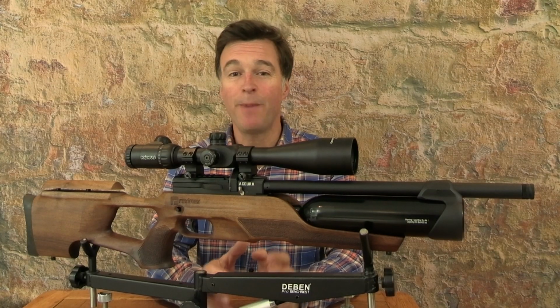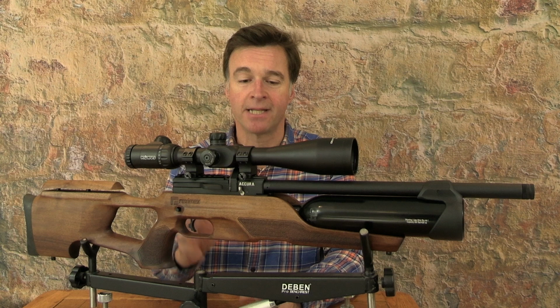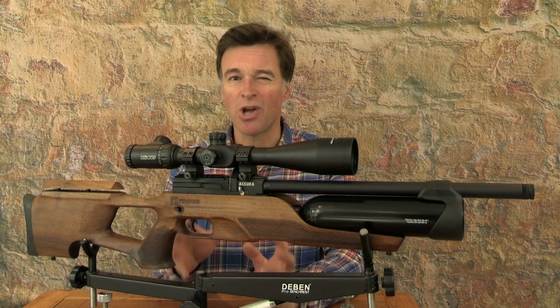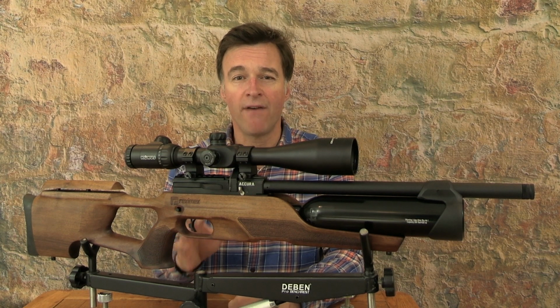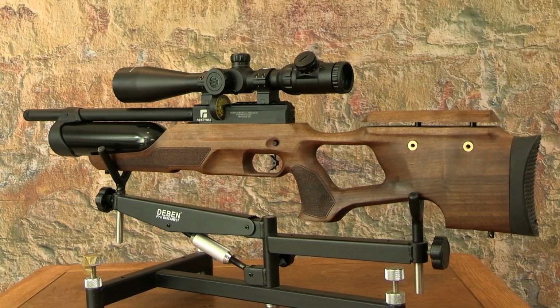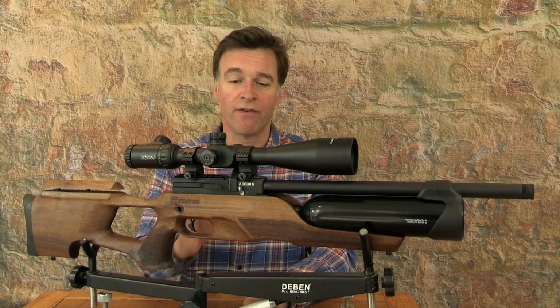As I've come to expect from this brand, the build quality feels really robust. Now, apart from being very solidly constructed, it's also pretty compact. It's 89 centimetres long and weighs 3.5 kilos. Now, it's nicely balanced and it's one of those guns that just immediately feels good as soon as you shoulder it. As I've said, this is the walnut stock version.